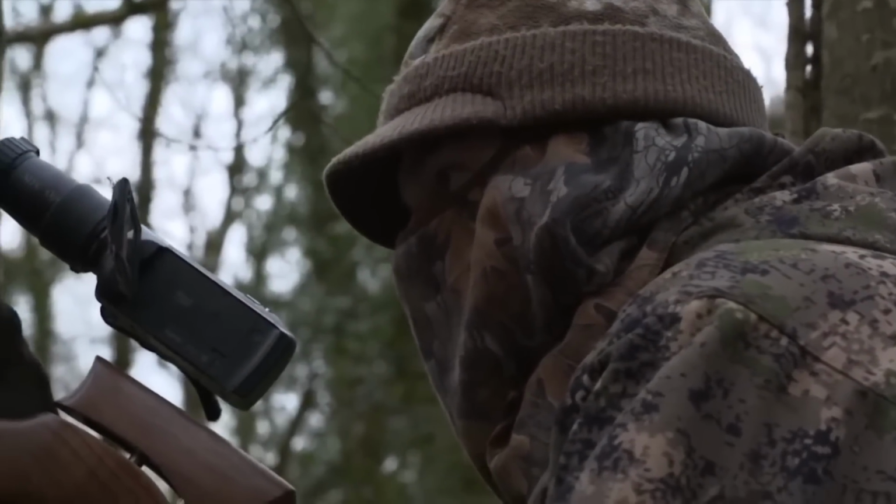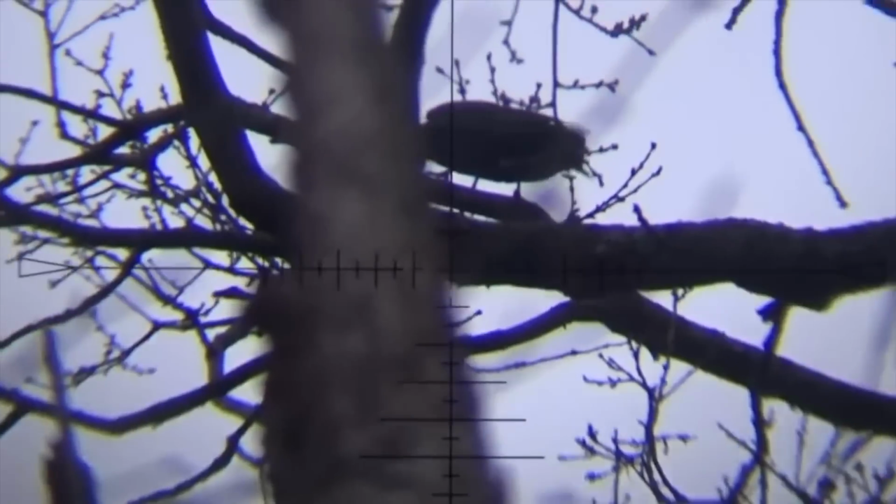Another crow pitches in within range, and this one appears to be a little more settled.